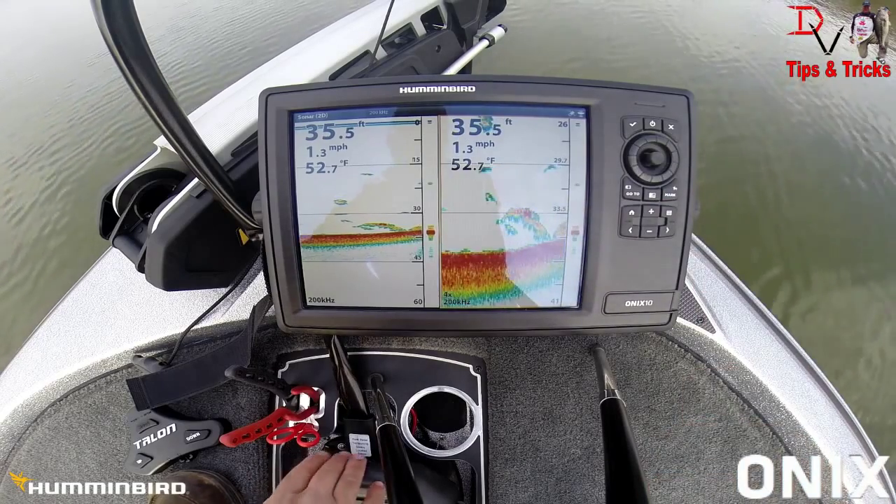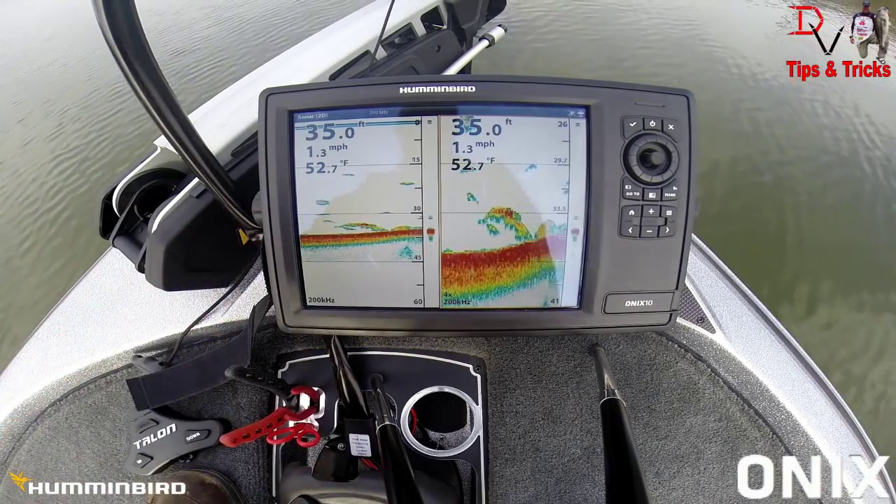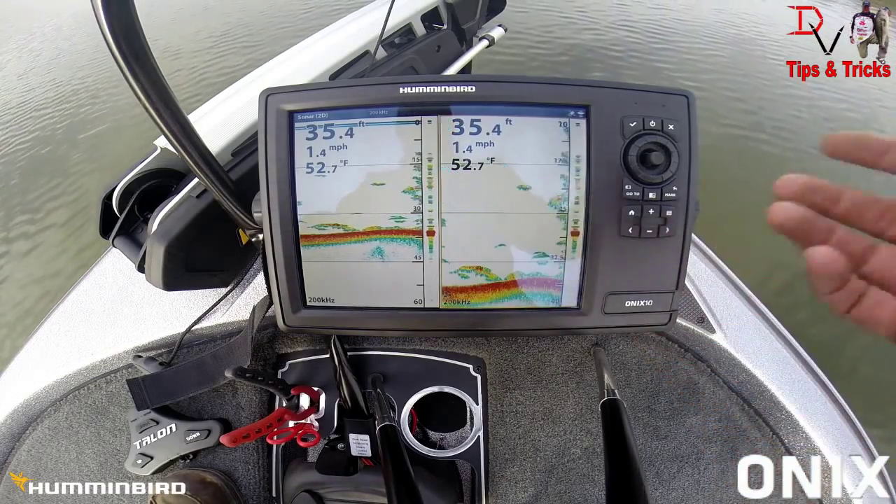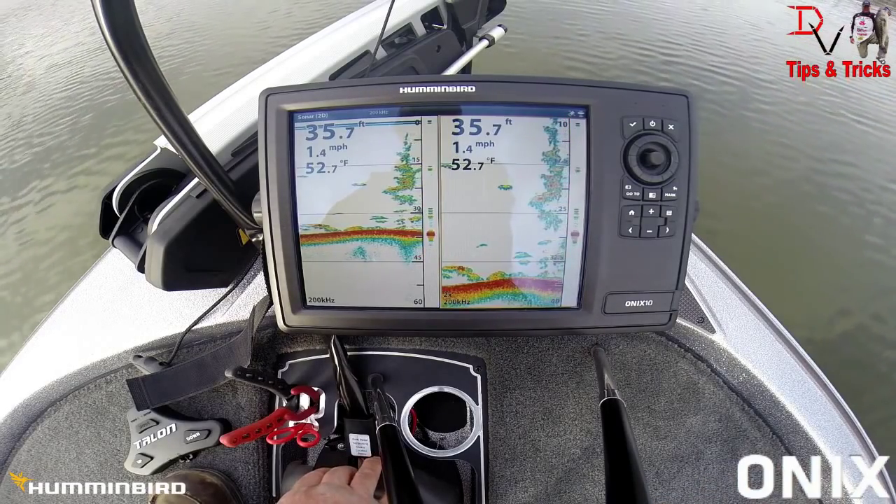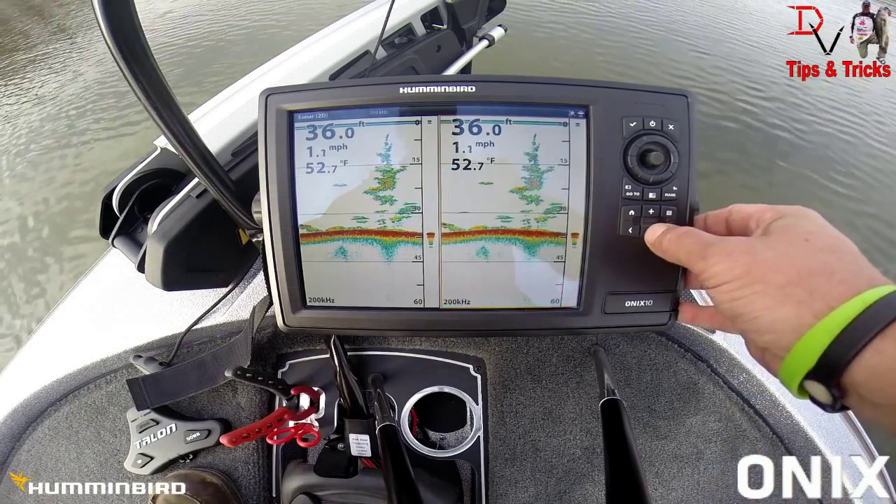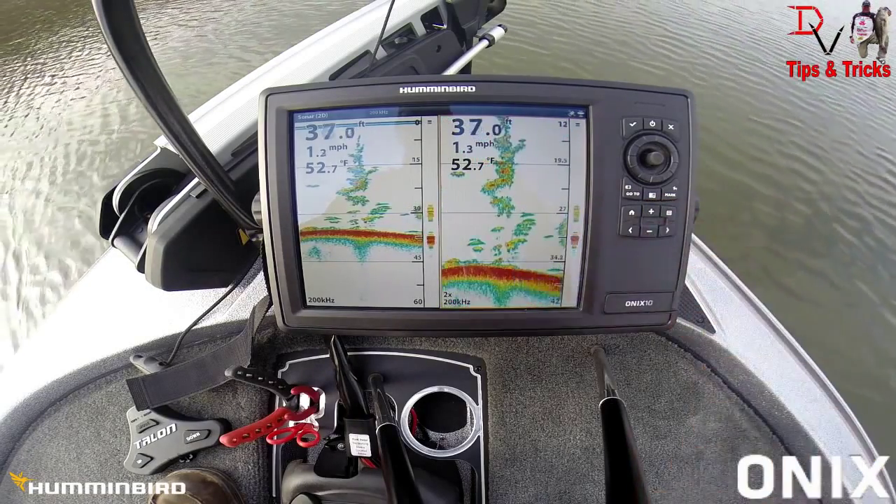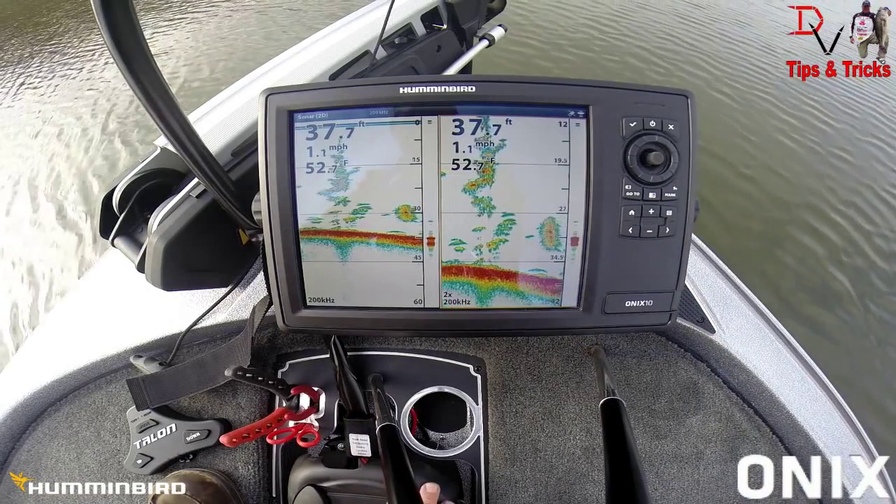Now we can zoom in the full pane. We got our regular sonar over here, we got our full pane over here. Want to zoom out? There's a big old tree right there. Make both sides the same. You got 8 levels of zoom. If you're following your bait, vertical fishing, this is a great view. Look at that wad of bait right there.